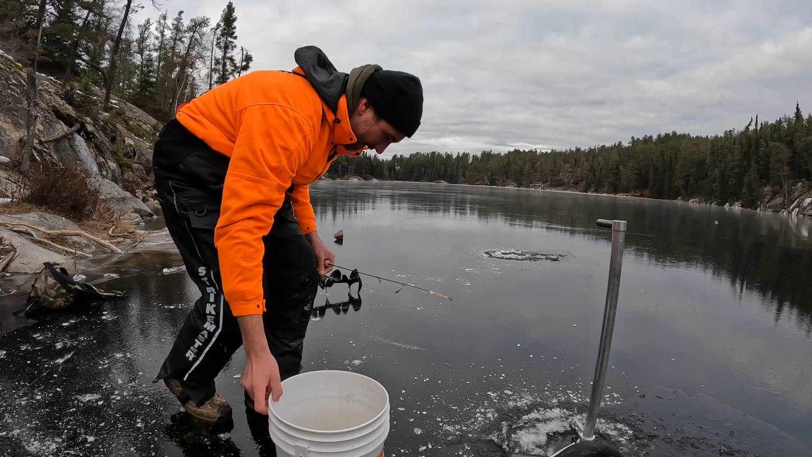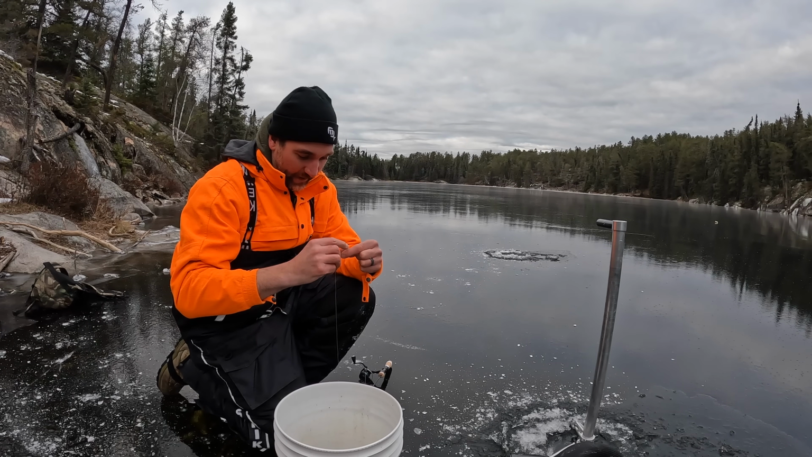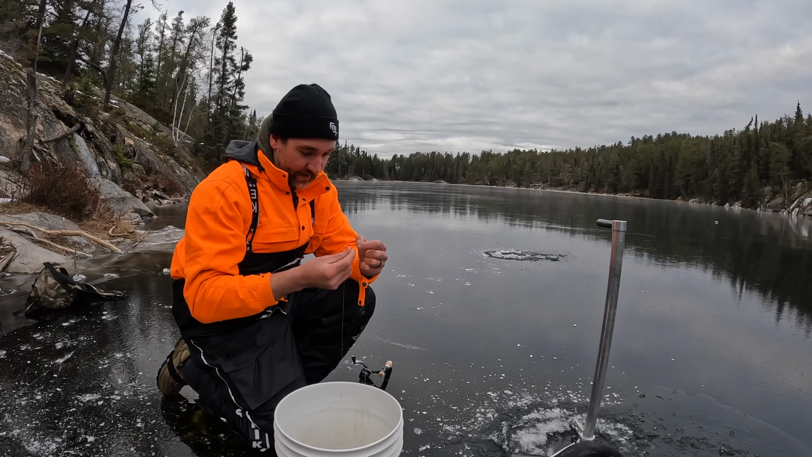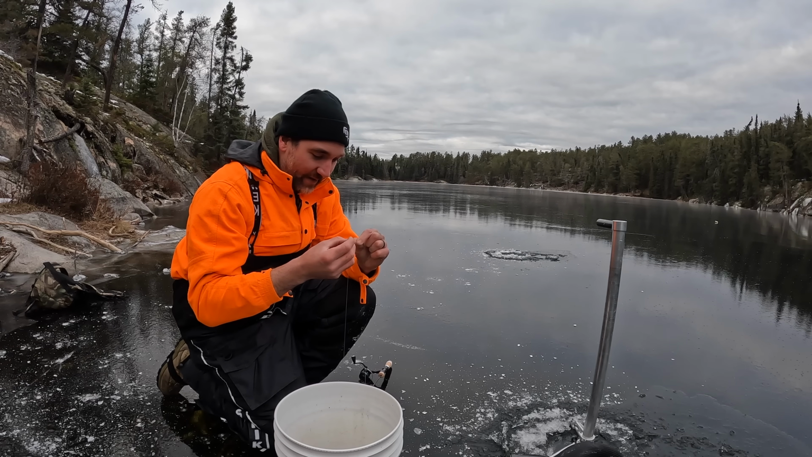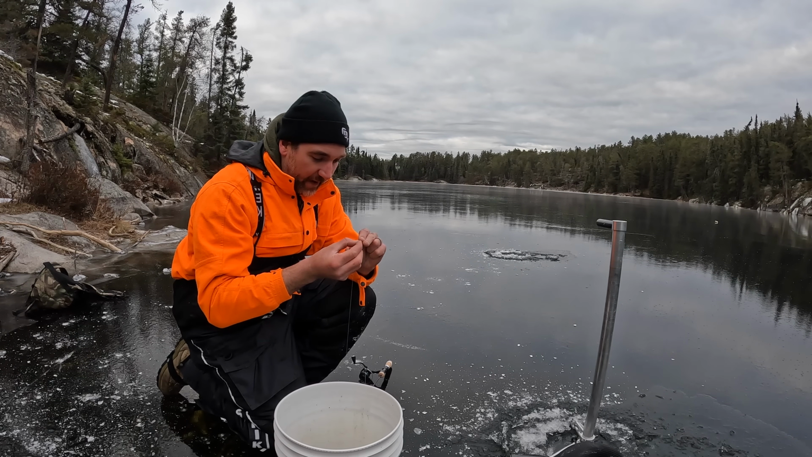I'm just rigging up a dropper rig here. This used to be my old favorite for specs. I haven't fished these things in a little while. A couple casts offshore here one fall and here and there, but it's been a little bit.